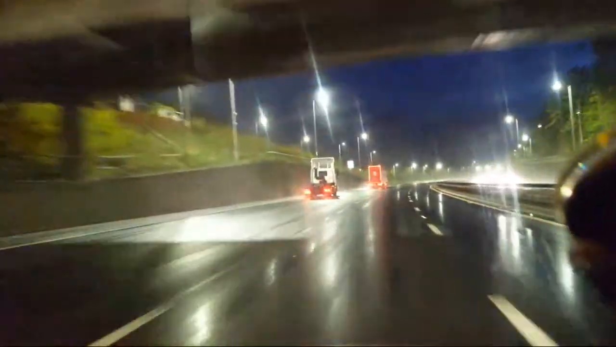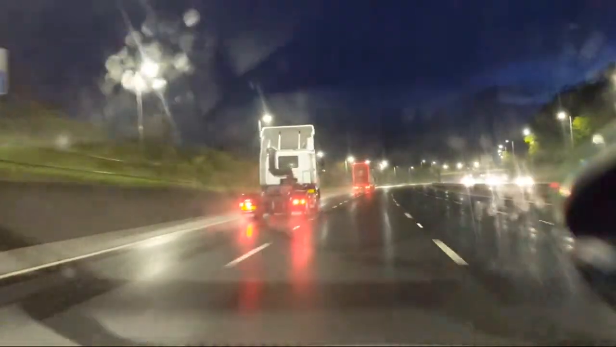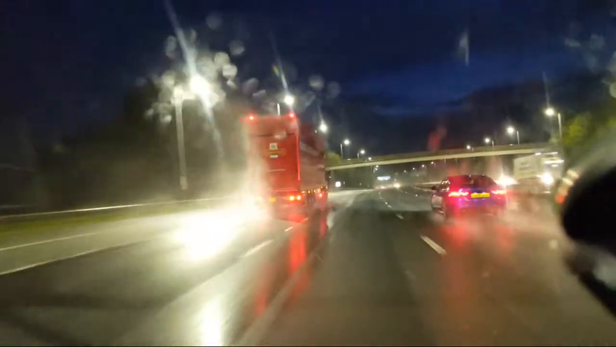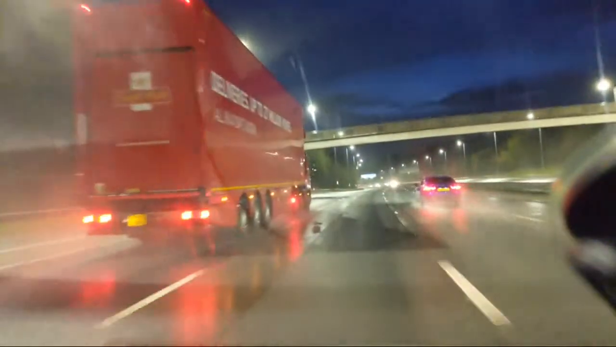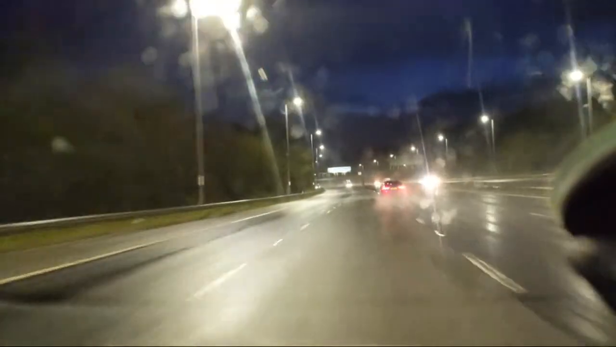I hate cars that sit in the third lane for no reason whatsoever. There's absolutely no need for any of that. That car that's just overtaken me when I went to the third lane was a dot in the distance. But it is a Jaguar.